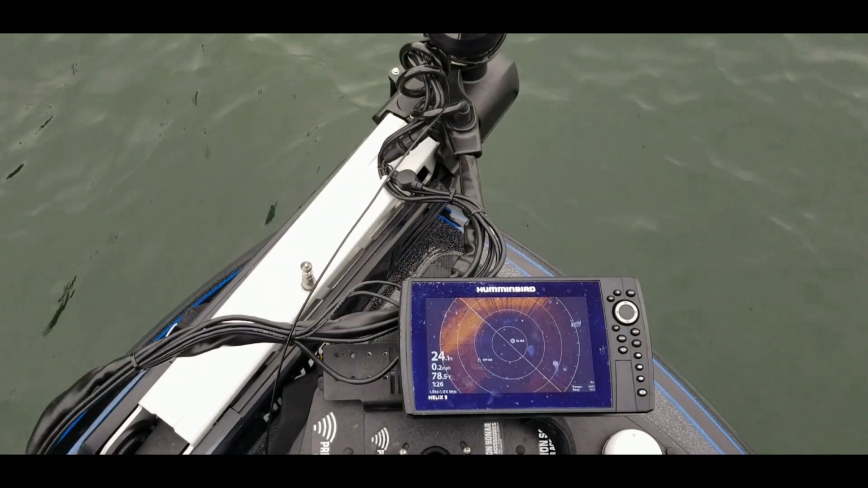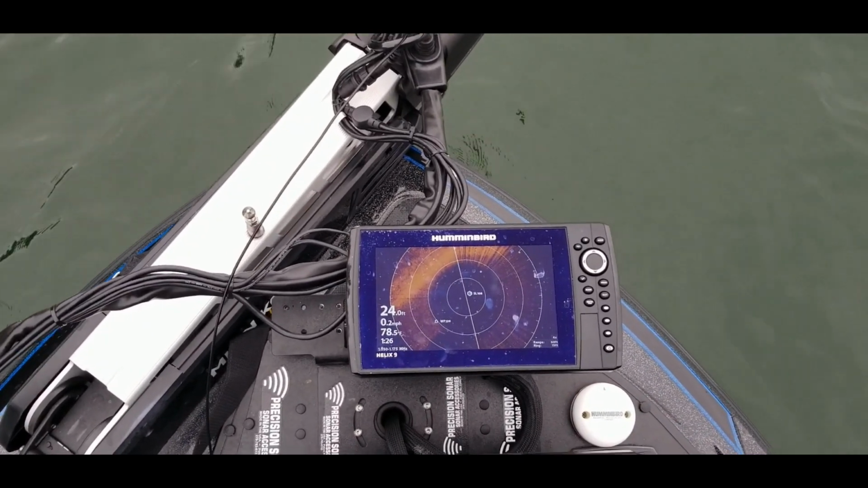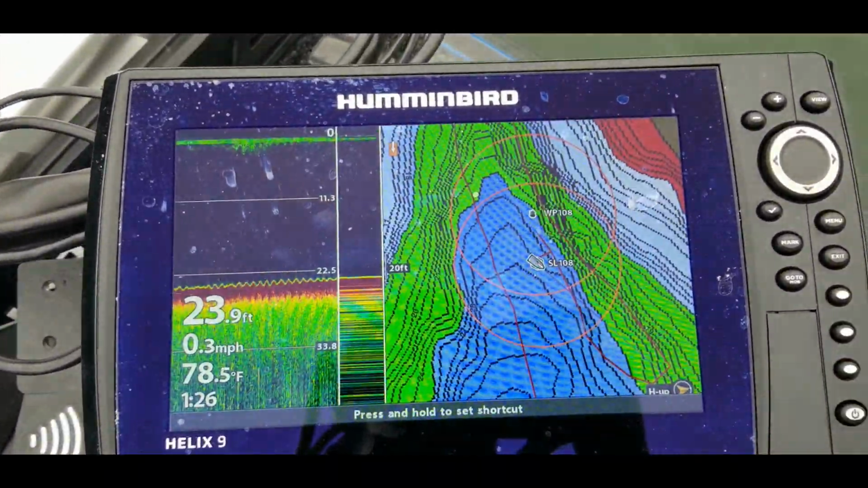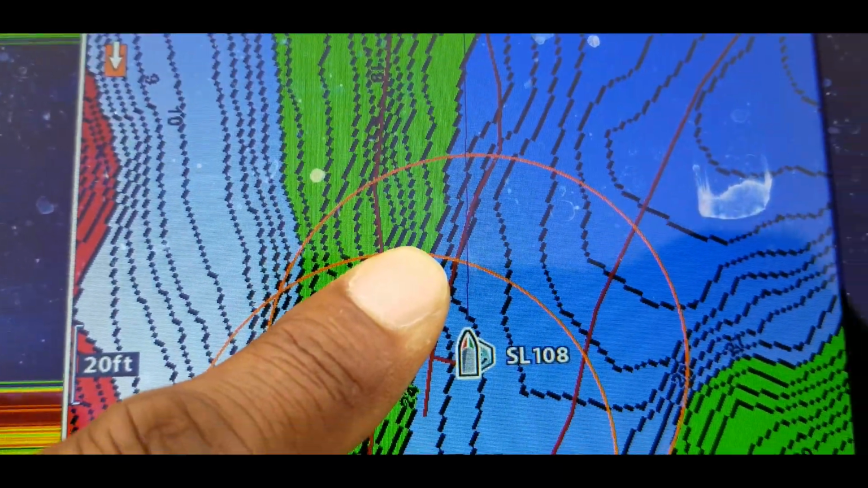If you do not have the 360, all you'll be doing from there is using that other line that I showed you on the mapping screen. So let's go back to that real quick. So we're back on that mapping screen, and you can see this purple line right here.